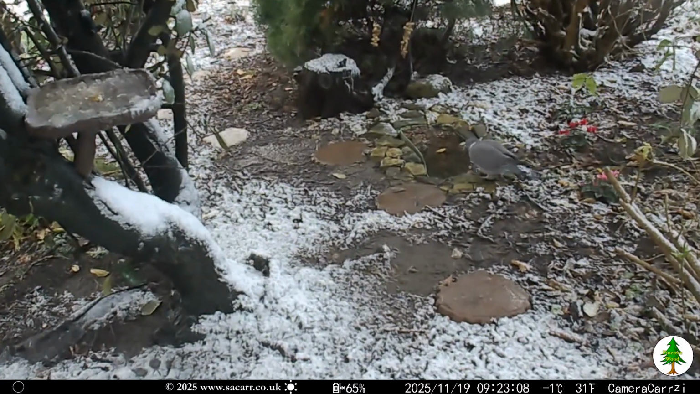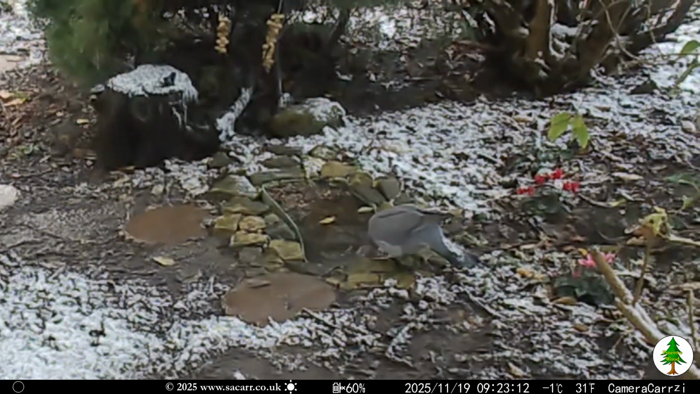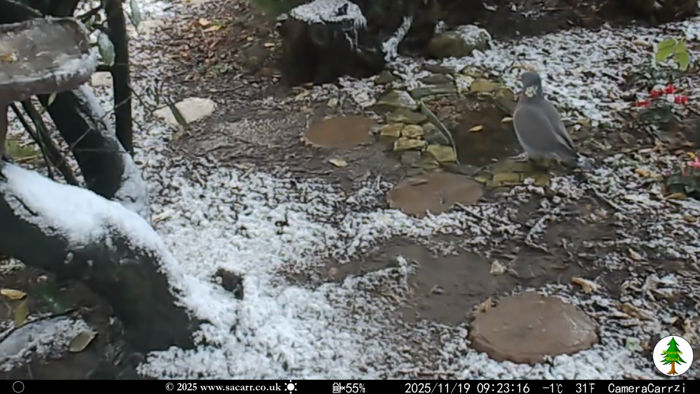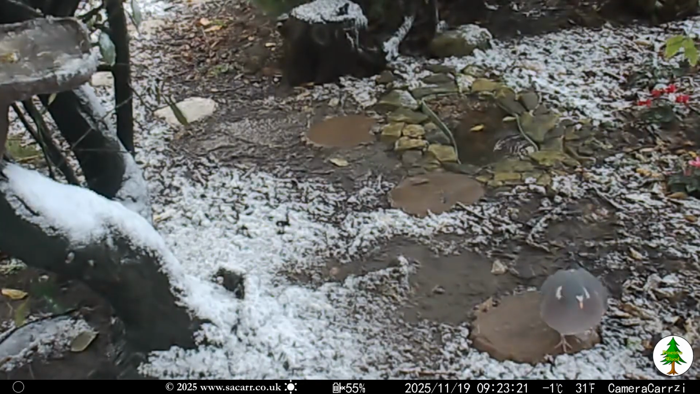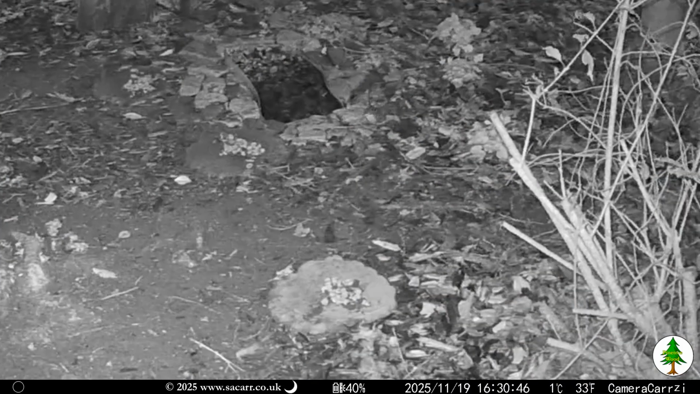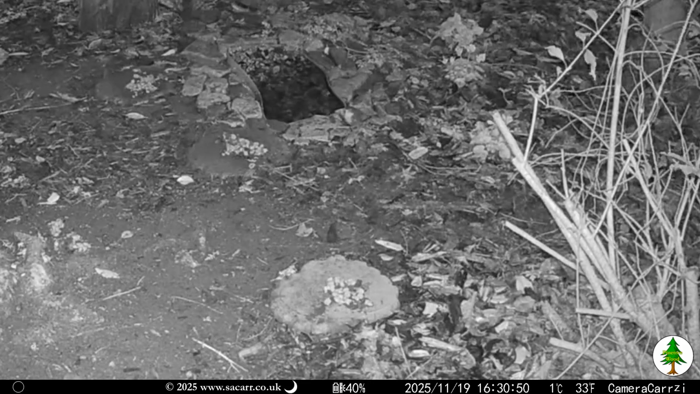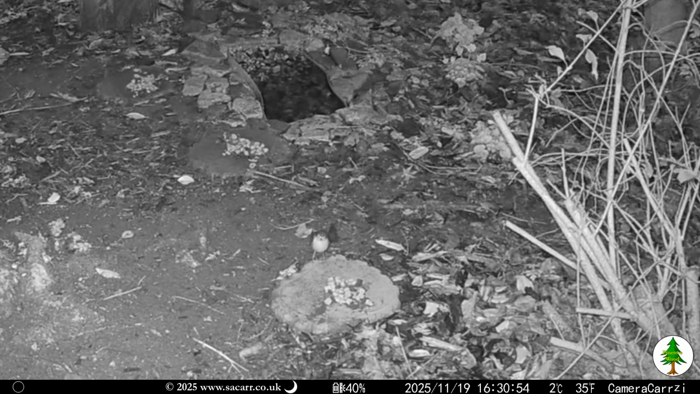About an hour and a quarter later, the pigeon was back at the pond for a drink, while a dunnock was eating from a pile of seed on the rock at the far side of the pond. The robin was also hopping around the ground close by. The camera shut off for the day at 9 o'clock. Turning back on late afternoon, it caught a robin again by the pond. Nothing else appeared until after midnight.